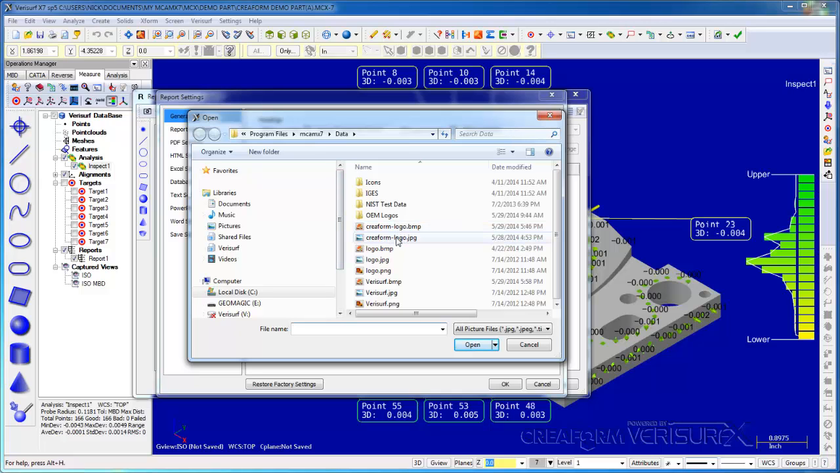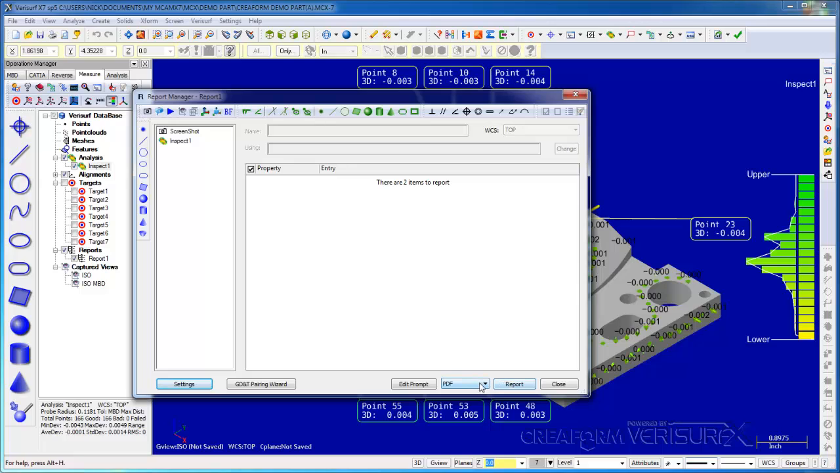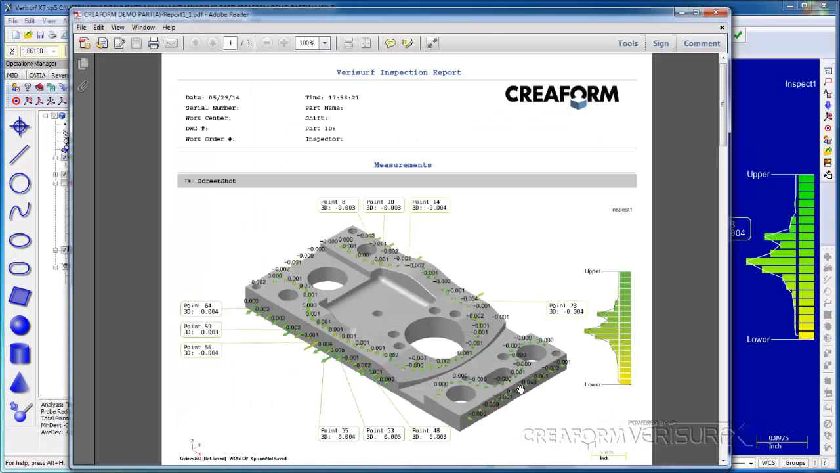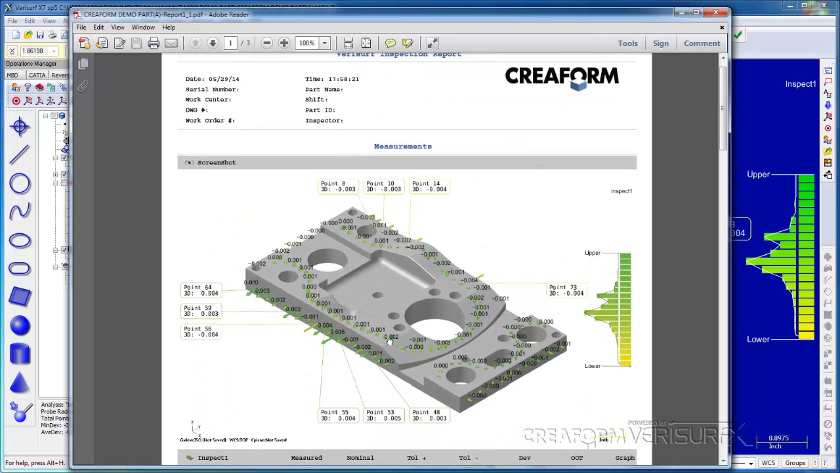Select the Creaform logo. Choose OK. We can output the results in a variety of formats, including Excel, PDF, Word, etc. I prefer PDF, so we'll leave it there. When we create the report, we see the annotated screenshot, we see the Creaform logo, and we see the details in the body of the report.